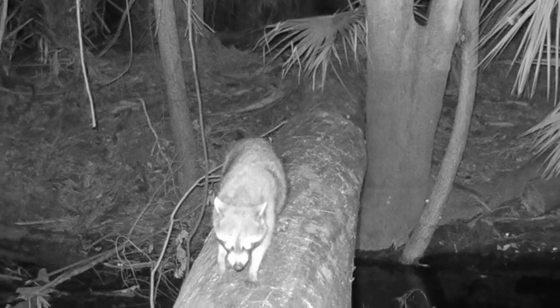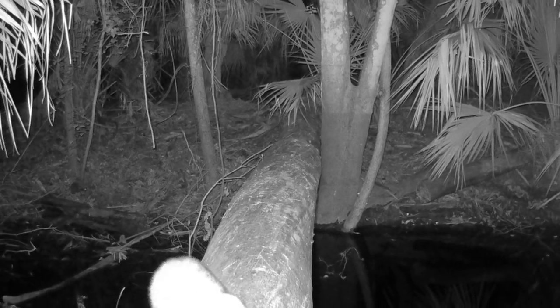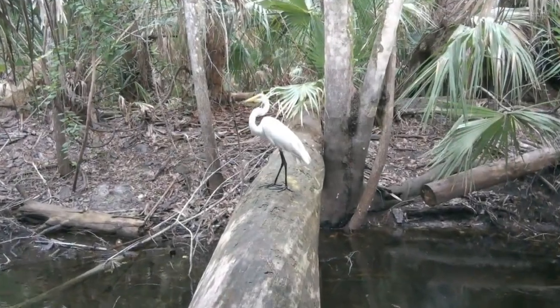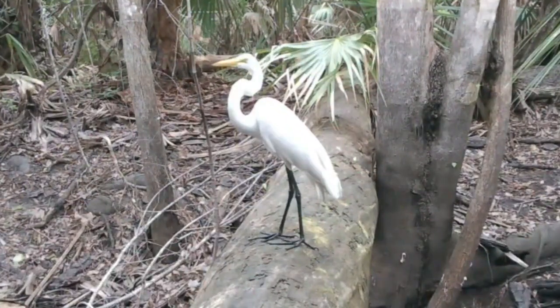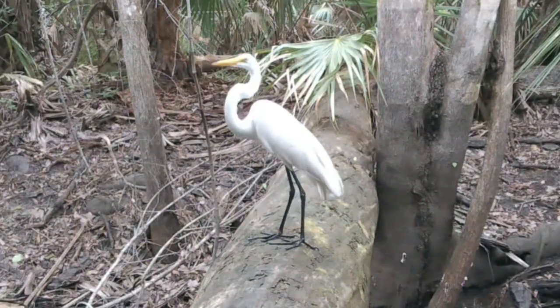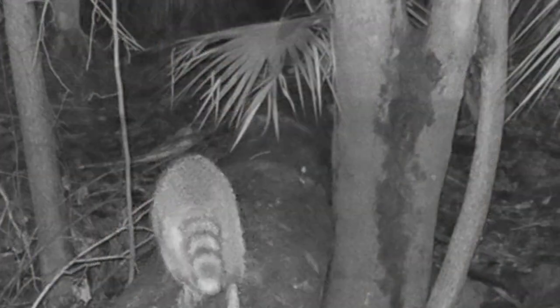Here's another raccoon. He just about ran across the log. I really had to slow him down just to get a look at him. And there's that white bird again. He's actually not quite sure what he's doing. He's a little skittish though. You saw that, right?